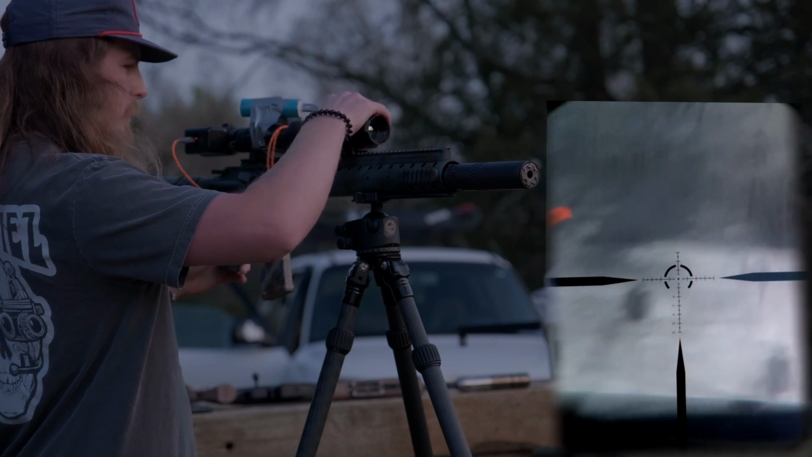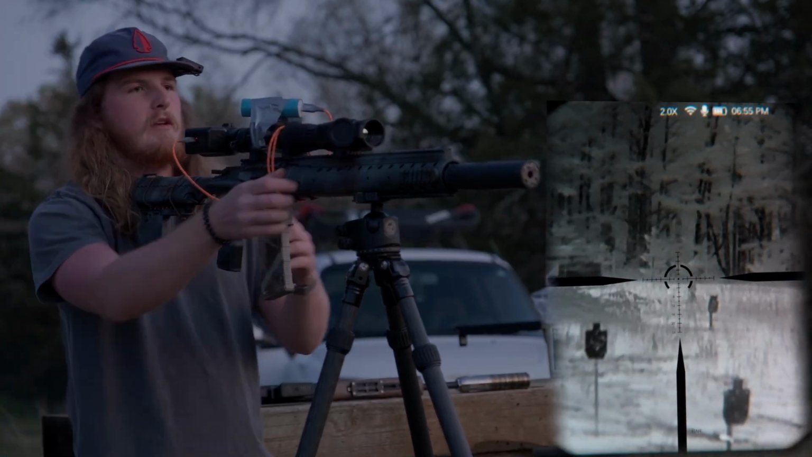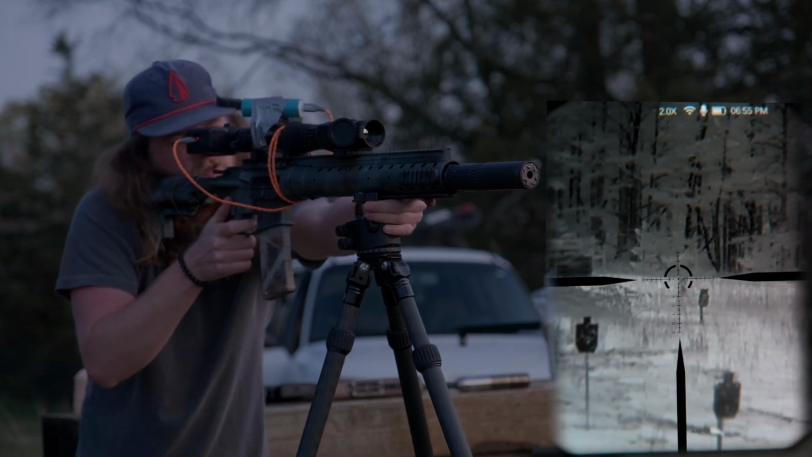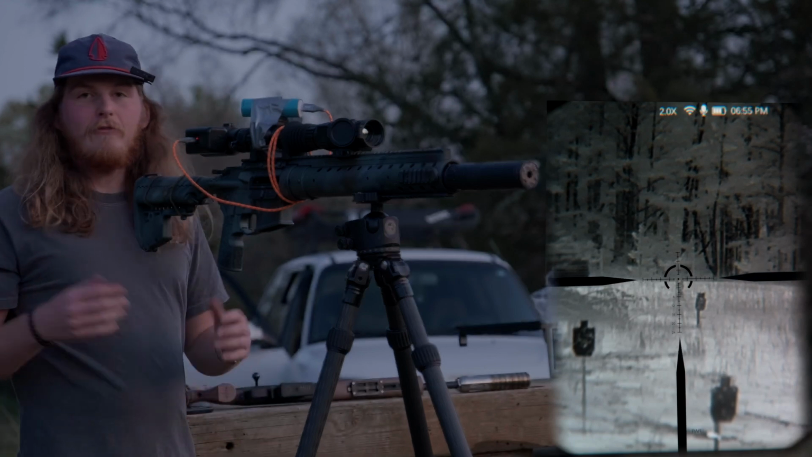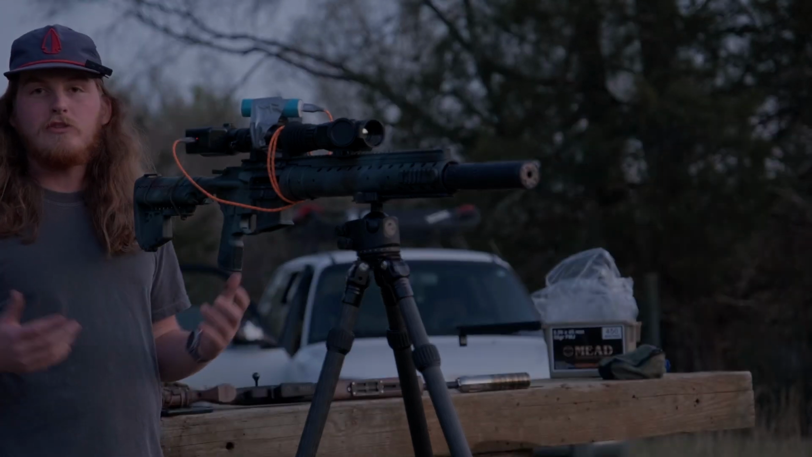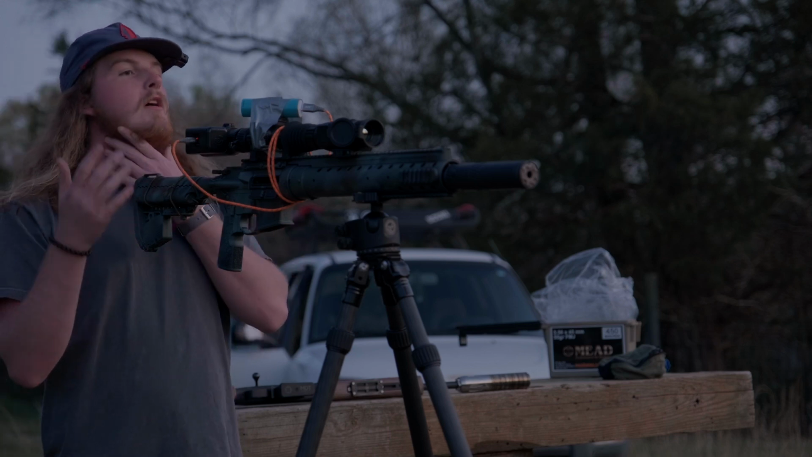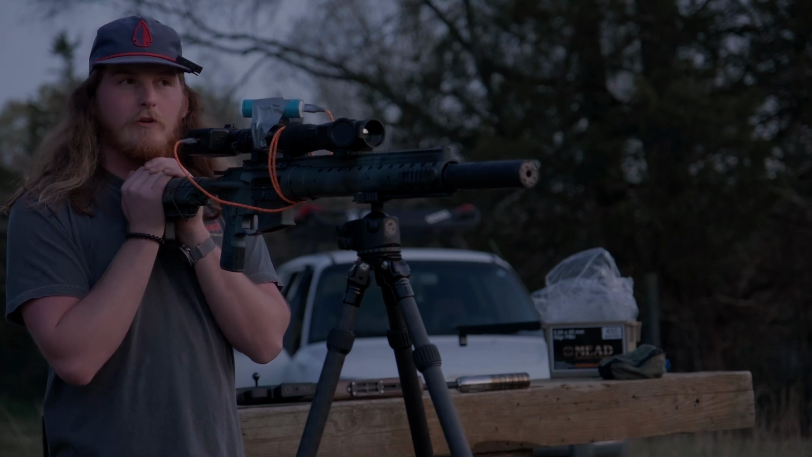Throw the thermal back on. We seem to be losing zero a little bit. Yeah, so that's noted. That's something that you should be aware of: the zero might shift some. It's good to know when it's in clip-on mode. So we'll try to figure that one out.